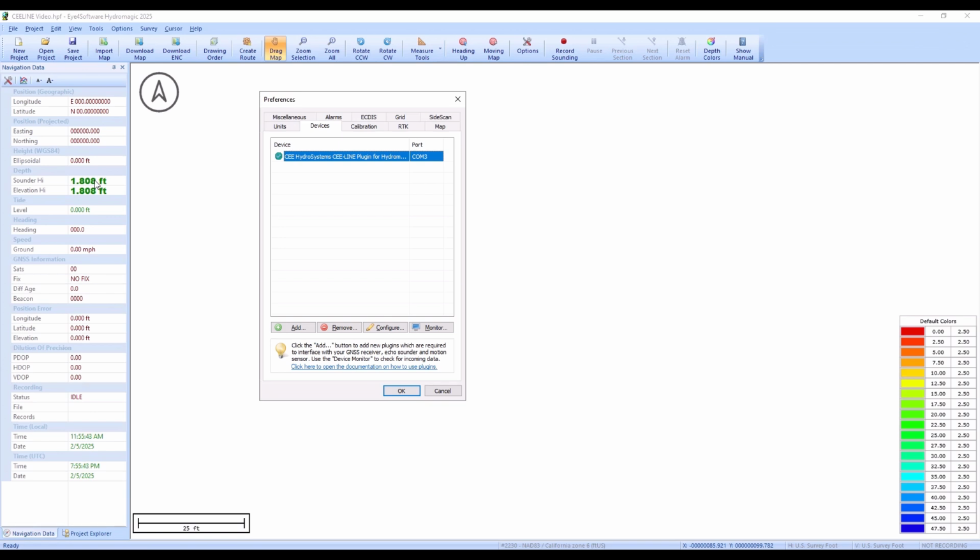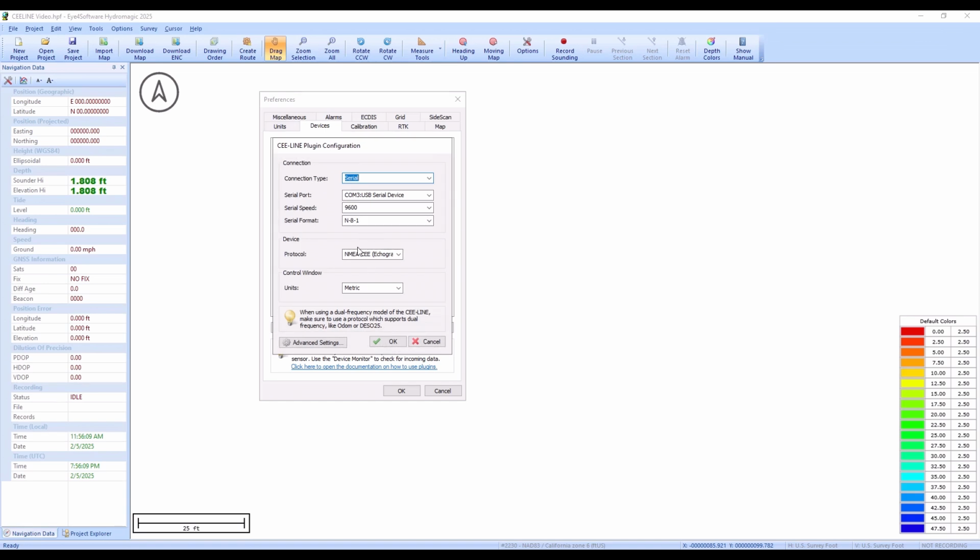So when we use a DBT output message, that's a depth below transducer, which does not have a draft. So even if the draft is input in C-Line Connect, if the output message that's being used is DBT, that draft will be ignored. The other output messages, DBS, depth below surface, for instance, will incorporate the draft. But independent of what output message you select on the C-Line Connect software, if you select this NMEAC echogram protocol, you will have the draft included in it.